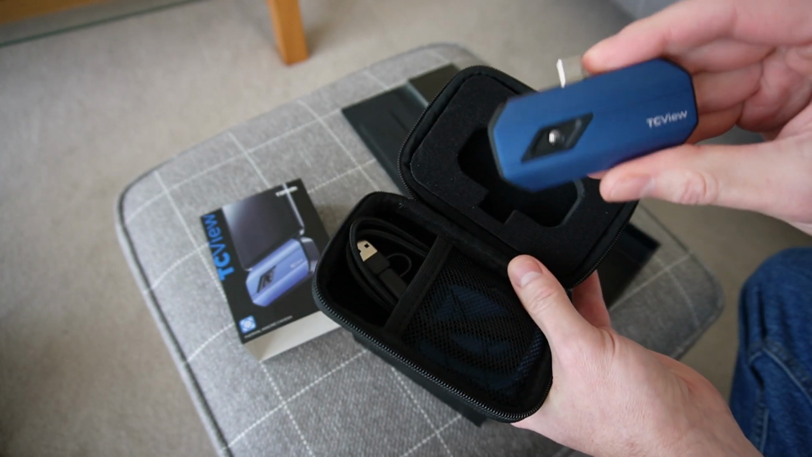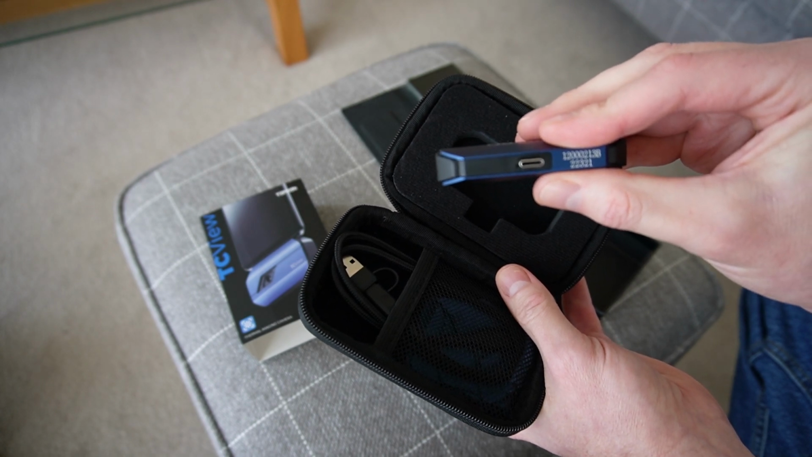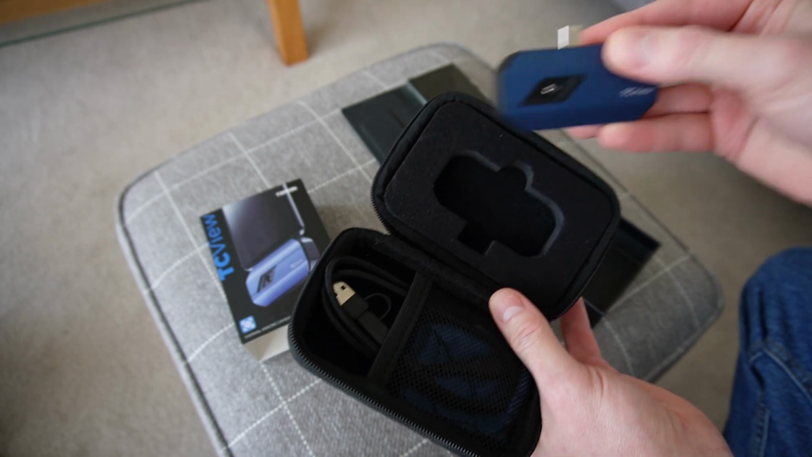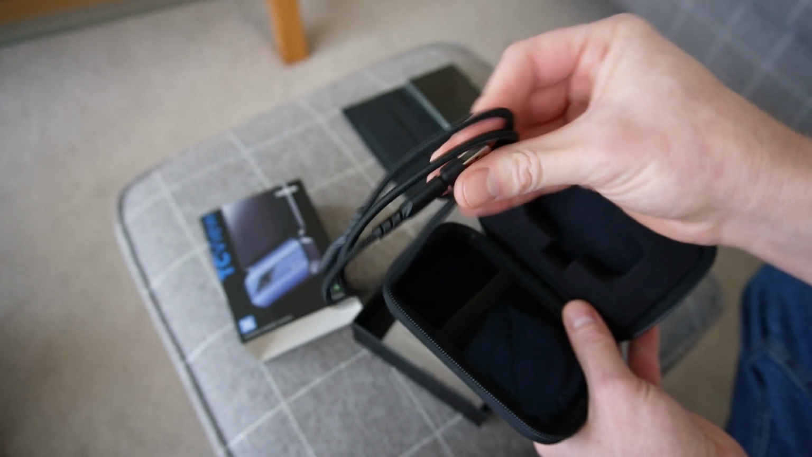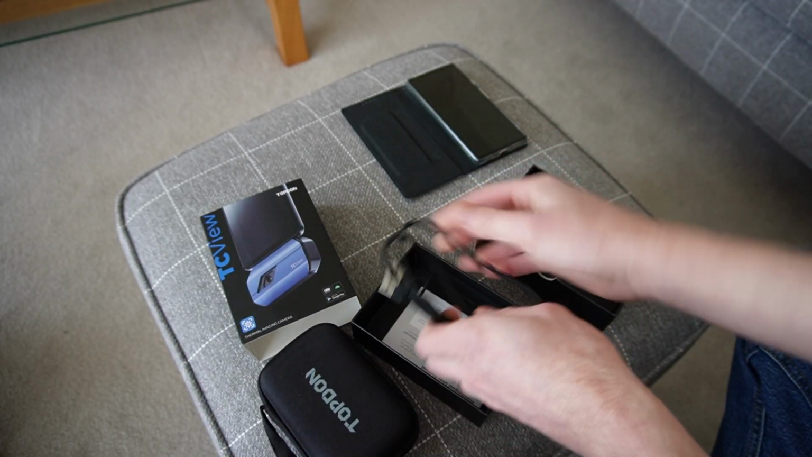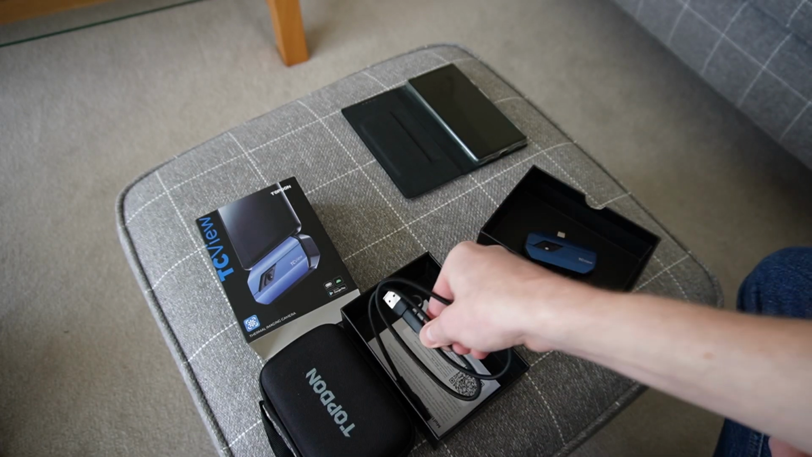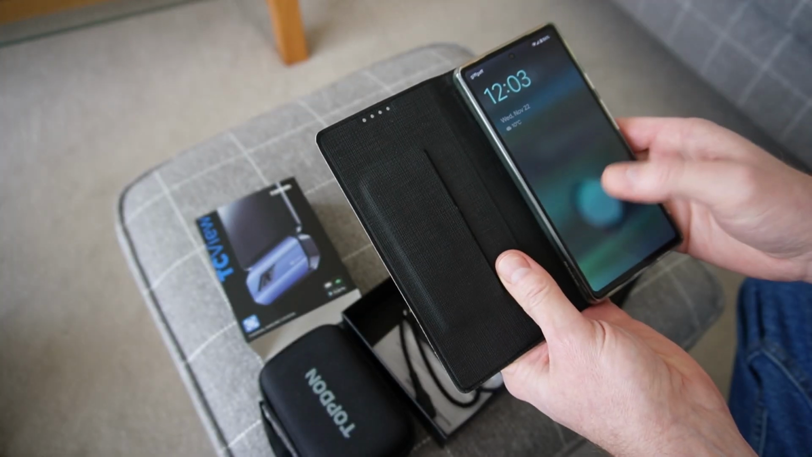There you go, dinky little camera, and there's your USB-C for connecting it to Android. The Apple version comes with a different connector, obviously, for the iPhone, and we've also got this nifty little cable, which I will show you in a second because that's quite useful. You can use that to connect to your PC, but there's another feature you can use it for as well. And now, I'm just going to unlock my phone.